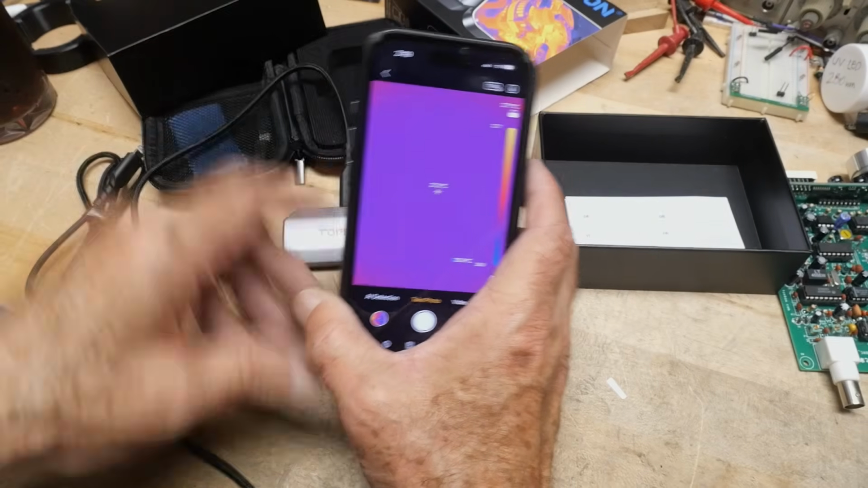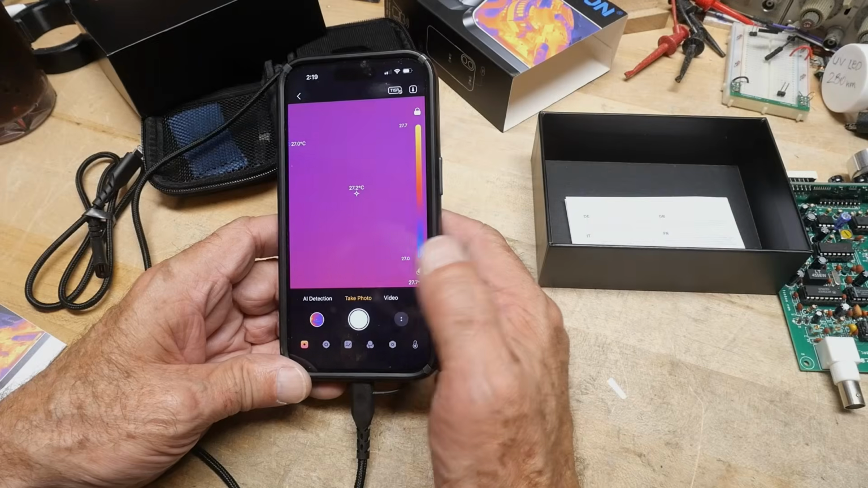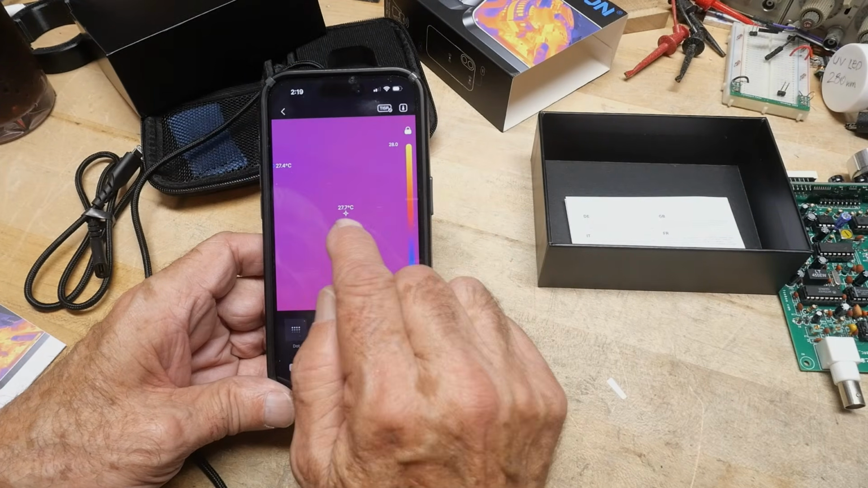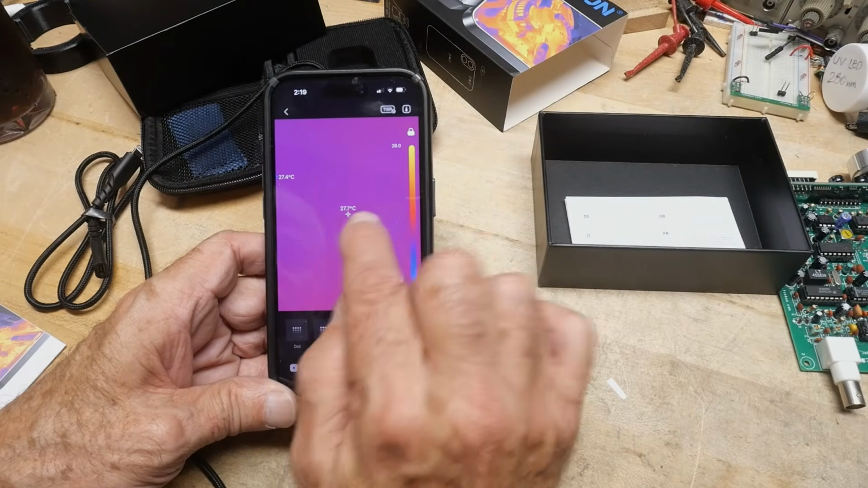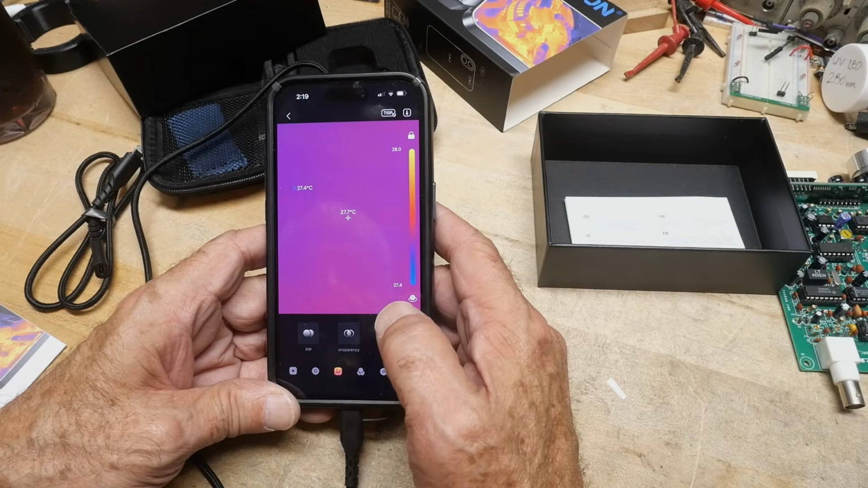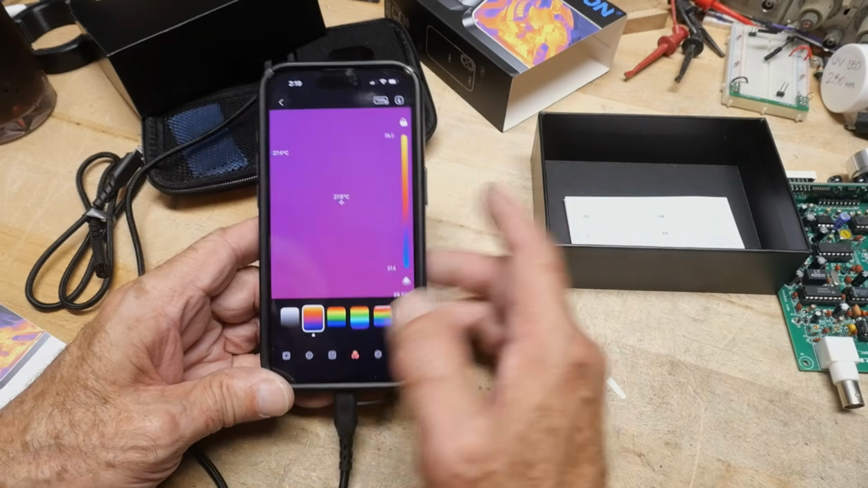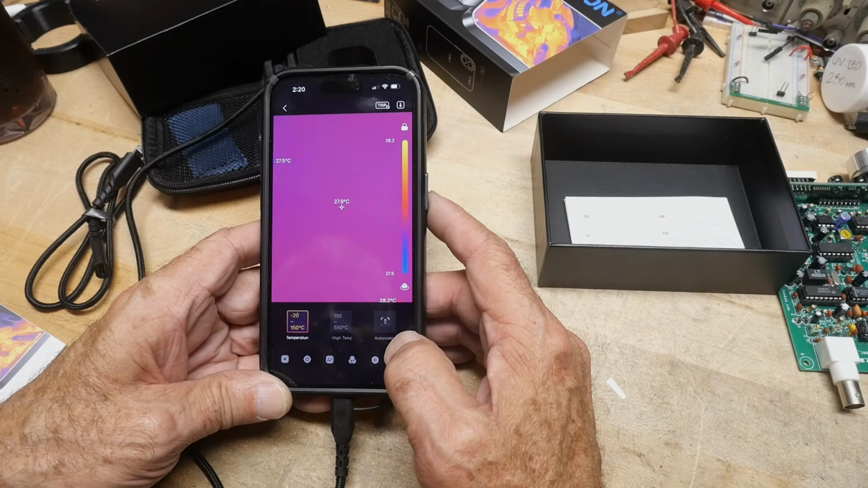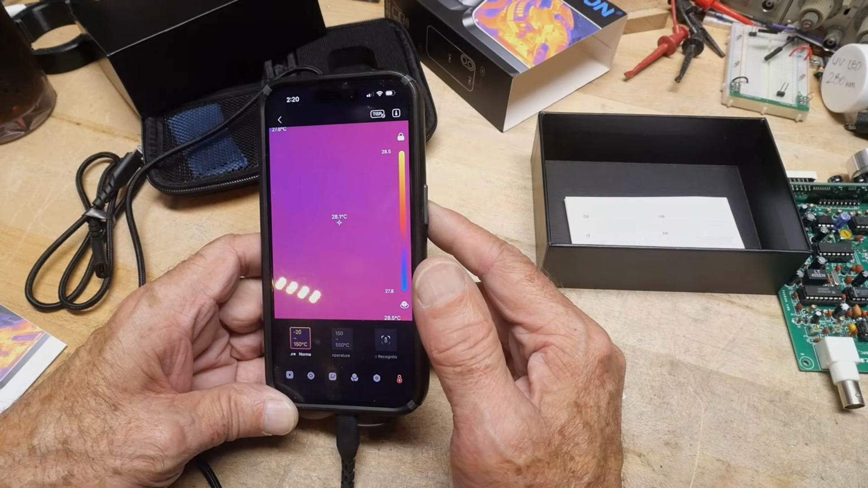All right, and it's got all the standard stuff. It'll take photos. It'll take videos. You can set a point. It'll look at the min and the max, or it'll have a center point. You can set all the false colors that it has. You can rotate it. Anyway, it's got all the standard stuff in it. Pretty good.